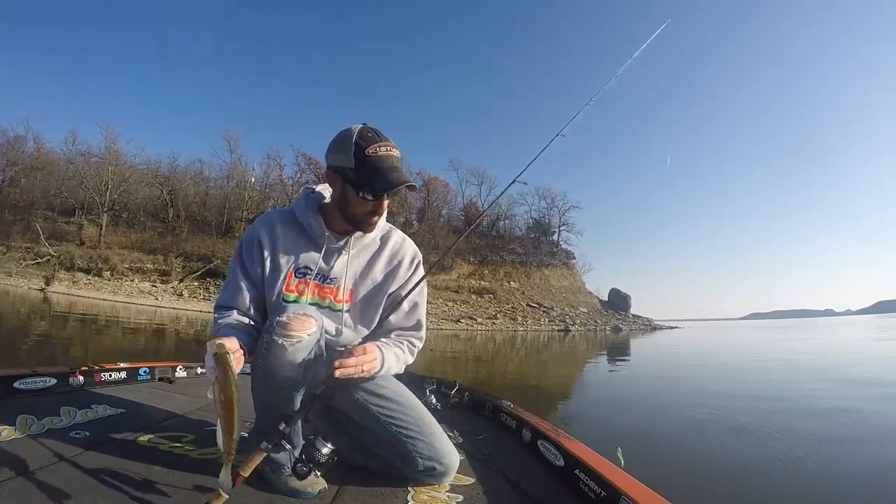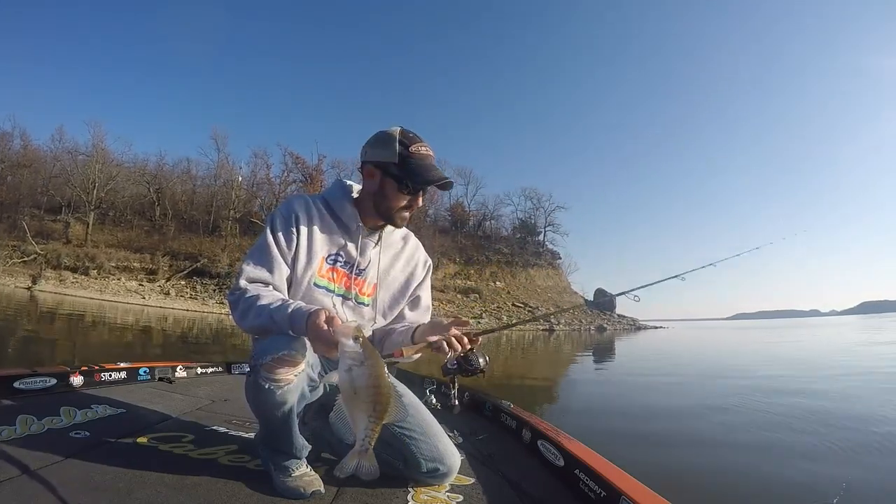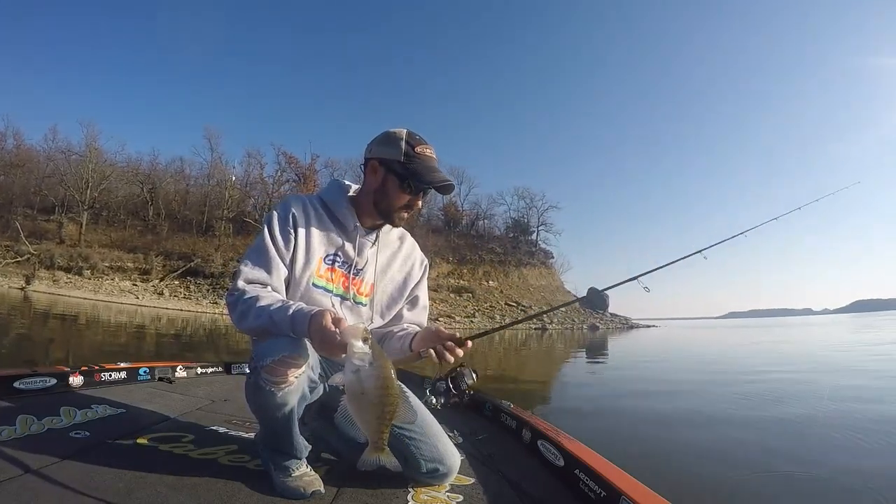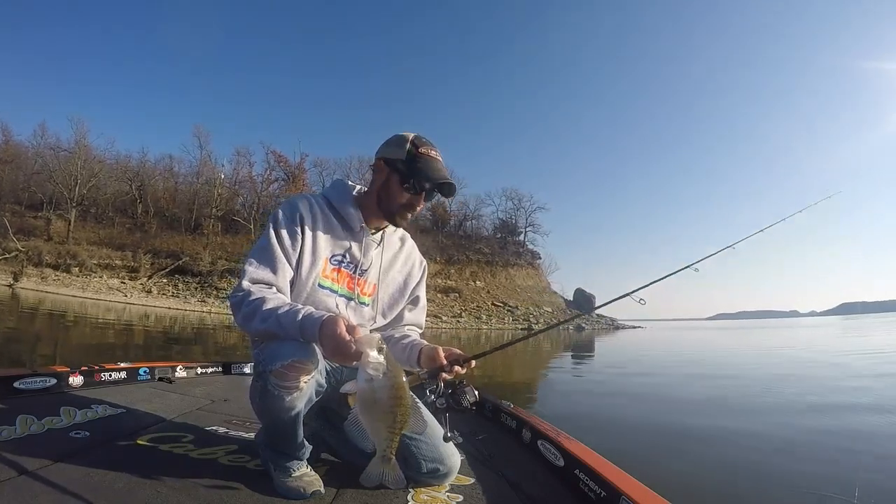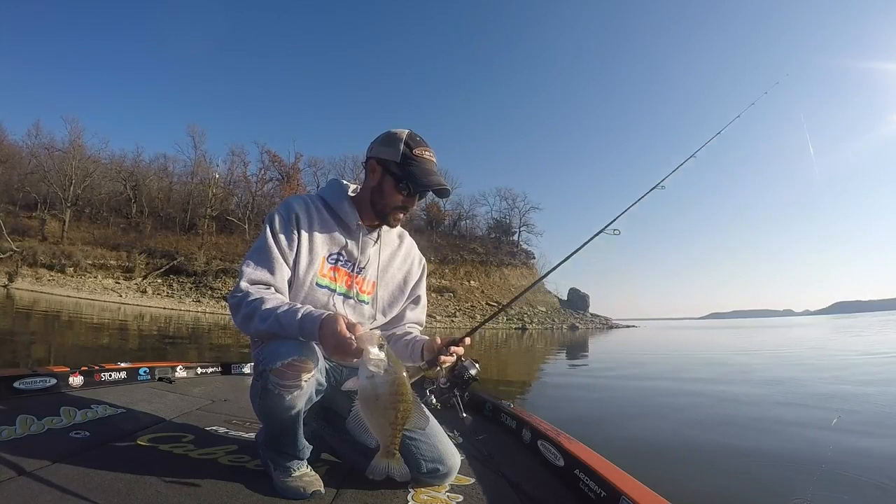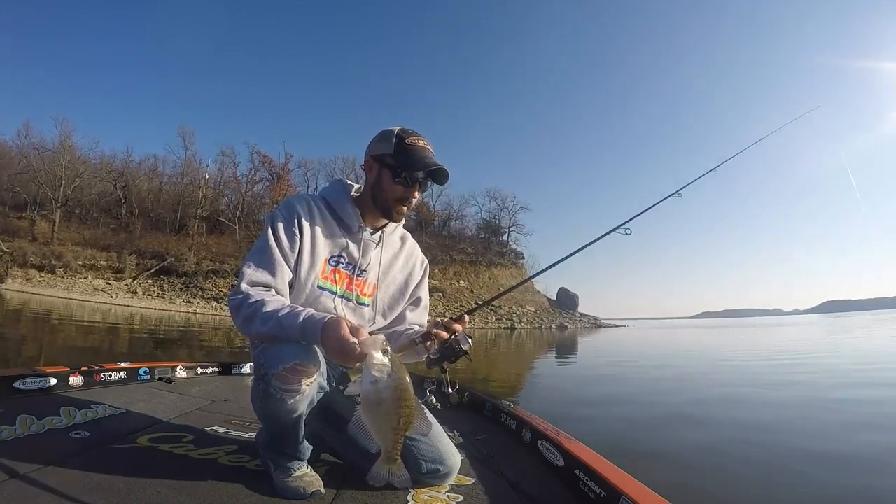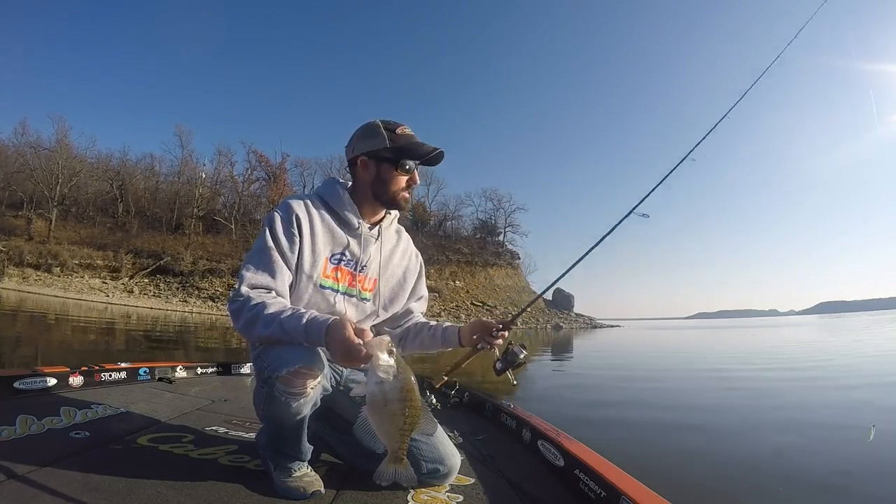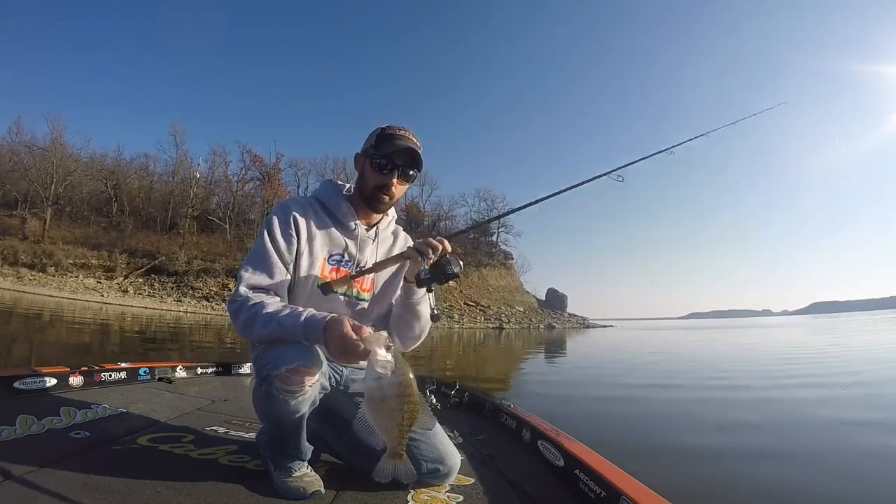Kistler doesn't make a crappie rod, so to speak. But here I am with a Kistler rod right here. A lot of people like a really short rod. Kistler doesn't make a rod, I don't think, much shorter. They don't make any of those 4.5, 5.5 footers, 5 footers. This is my 7-foot drop shot rod. It's a KLX spinning rod, medium light. I've got 6 or 8 pound fluorocarbon on there paired with my Ardent wire reel.